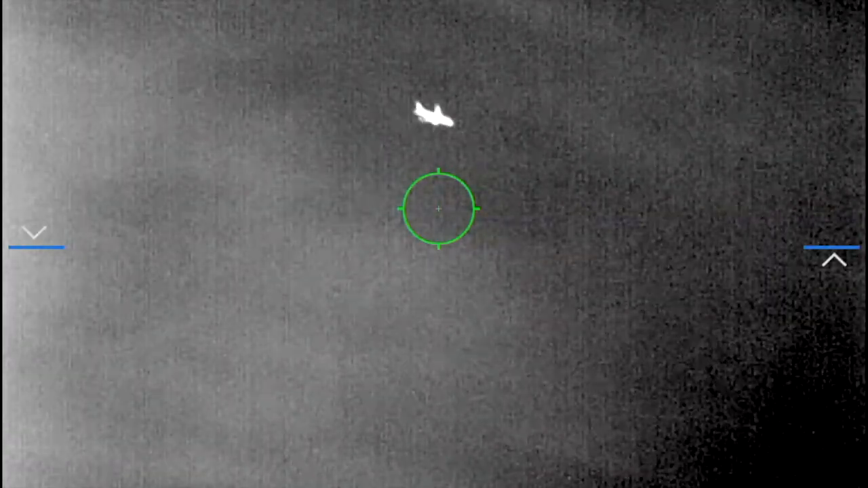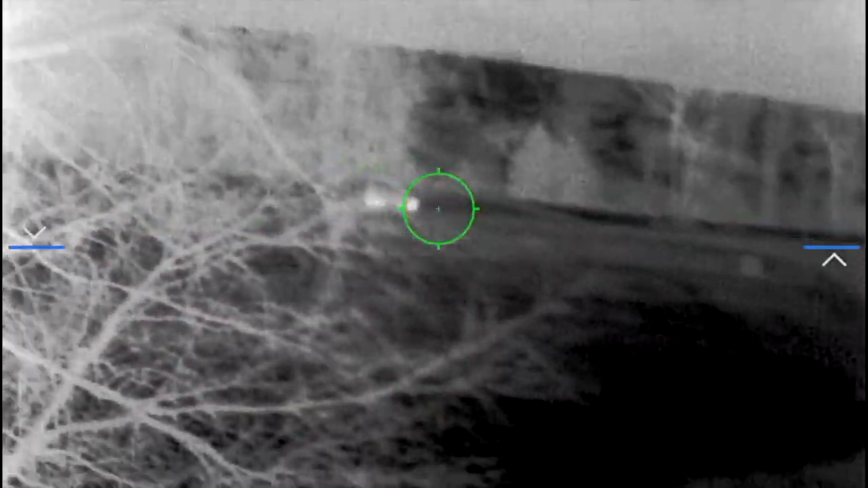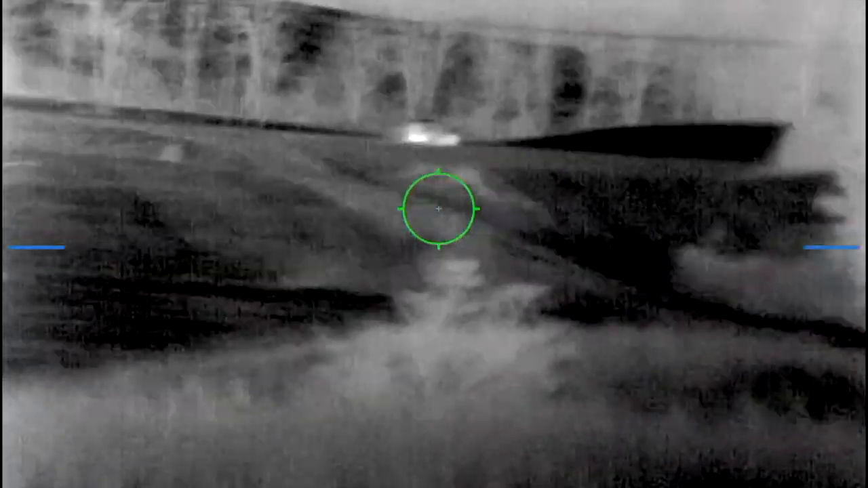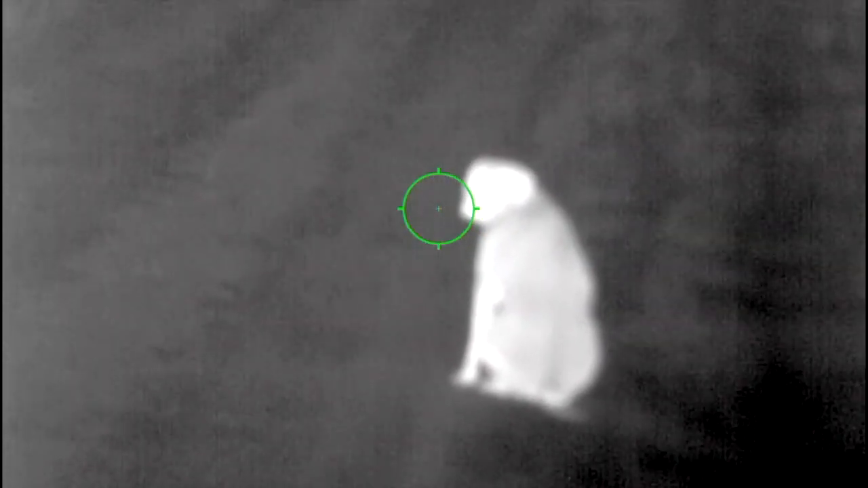And I looked up and saw an airplane. You guys can see the airplane flying by. This is my Thermion XQ50. There's a car, or it's actually a Jeep going down the road. It's about half a mile from my house.